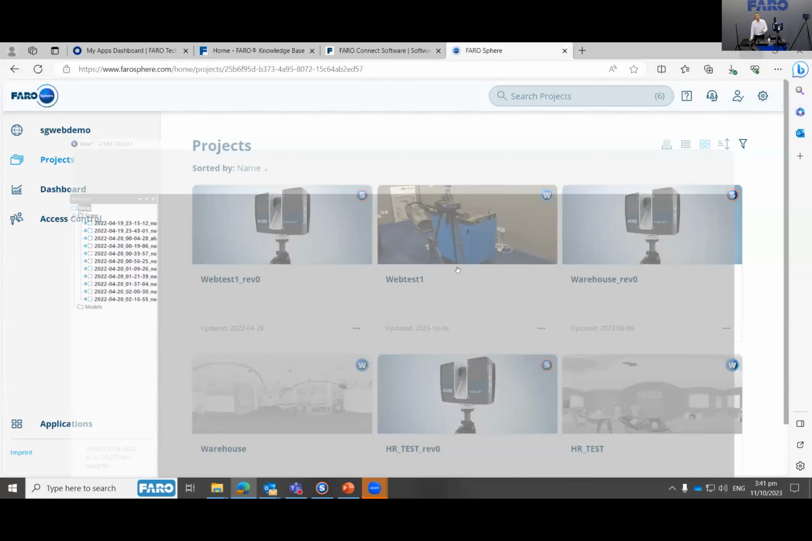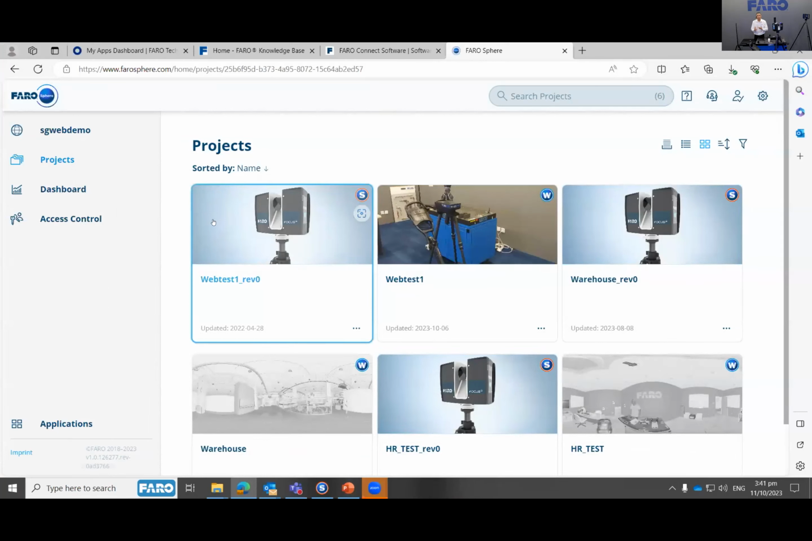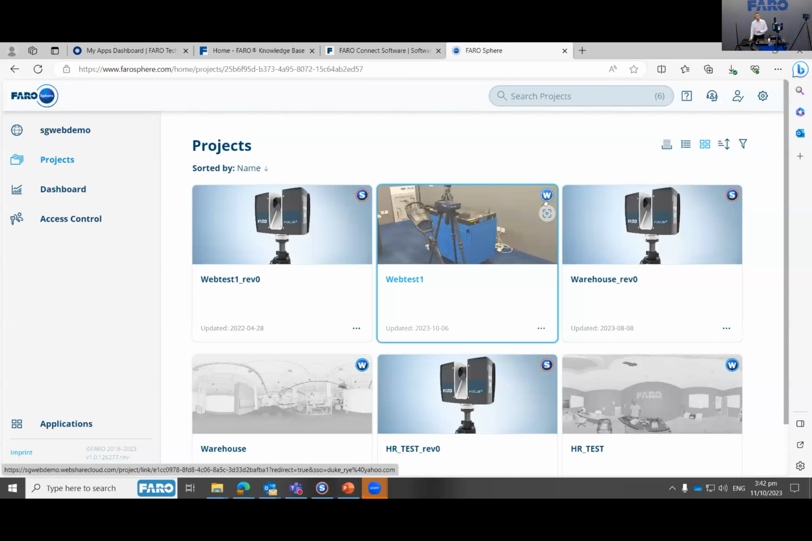So that means if I want to do some touch up of the point cloud, do some other things, I can actually sync it to my Scene software so that I can start working on the point cloud that was captured. And the one that allows you to share this project easily with other people is the one with the W, or our WebShare platform.